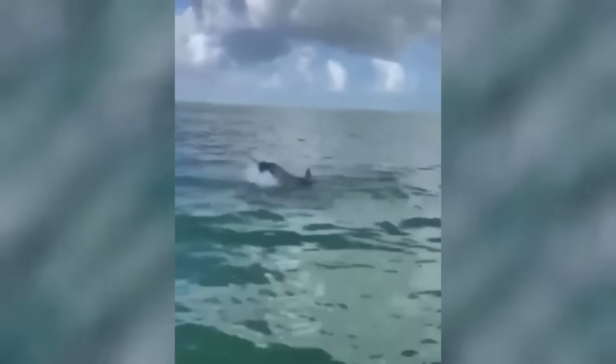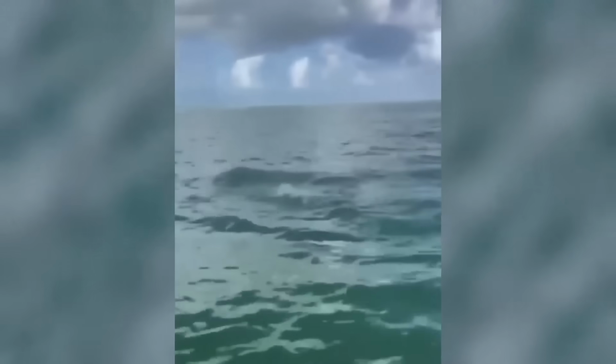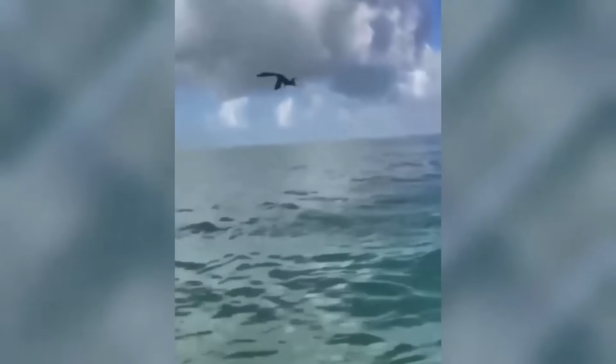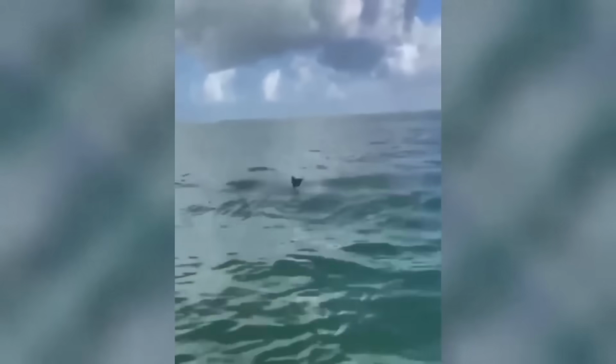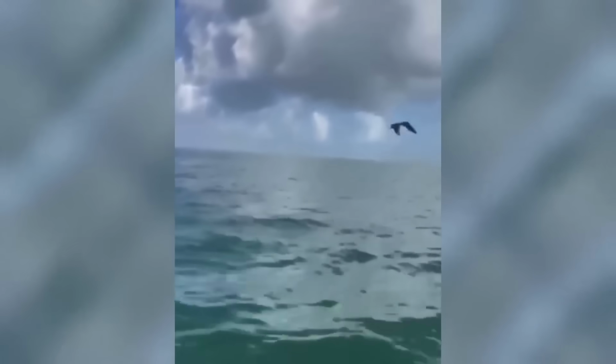I love this. Check this out. This dolphin flips this fish with its tail out of the water and into this bird's mouth. Researchers say dolphins are known for displaying cooperative behaviors with other species, including seabirds. In some cases, they've even observed dolphins driving schools of fish toward the surface, making it easier for both themselves and nearby birds to catch prey. Moreover, dolphins have occasionally been seen offering fish to birds, potentially as a form of social interaction or play.